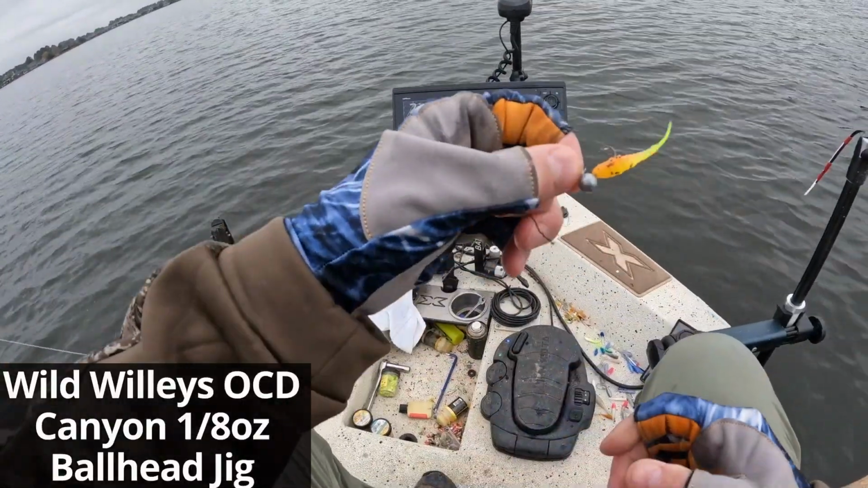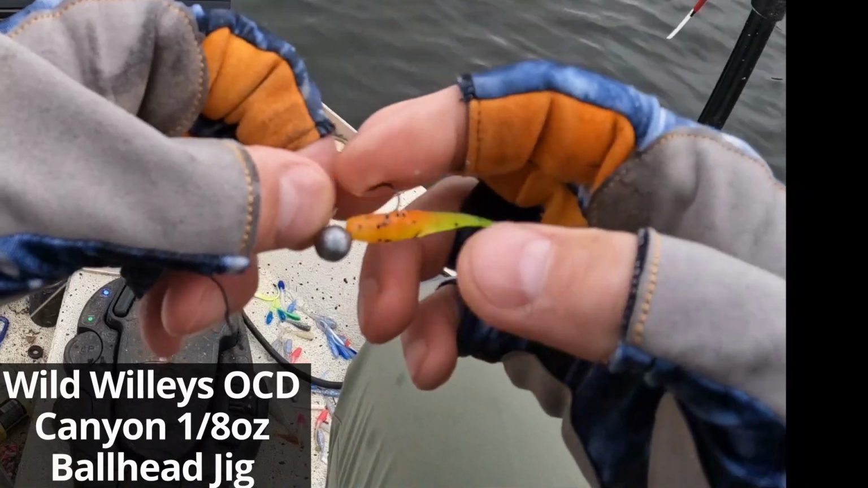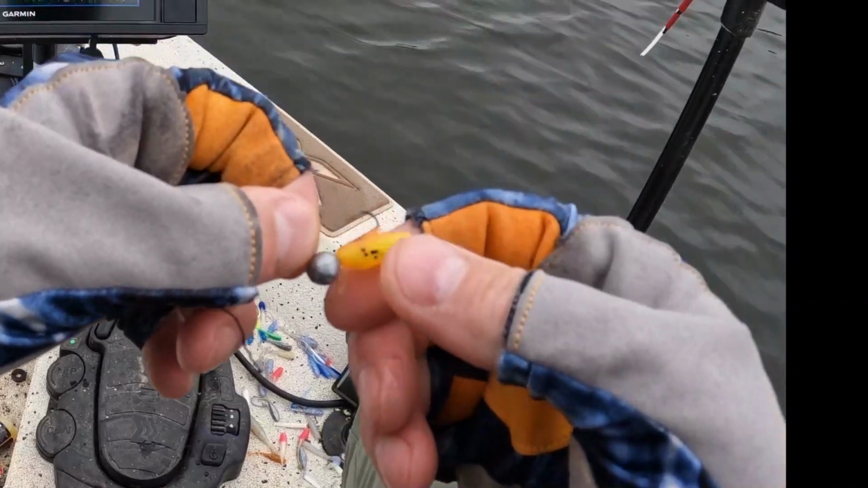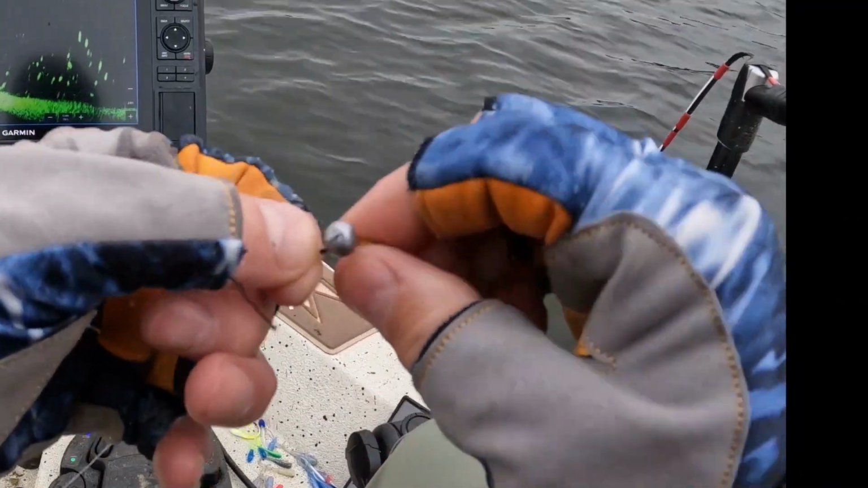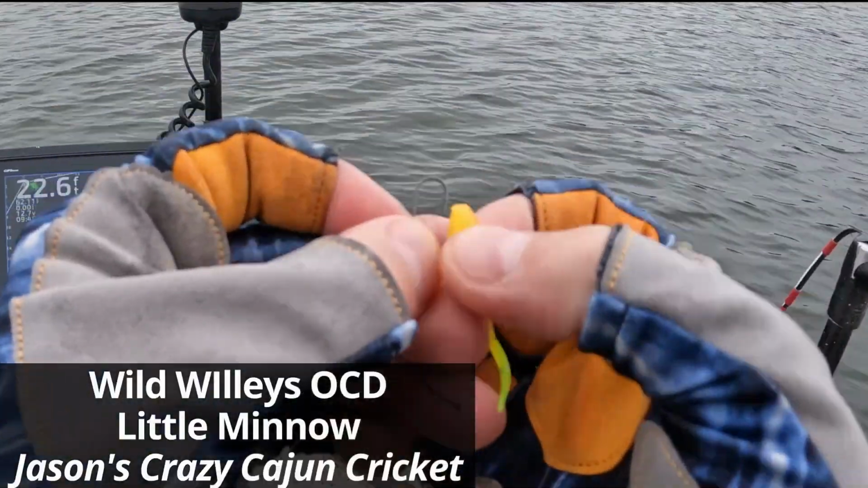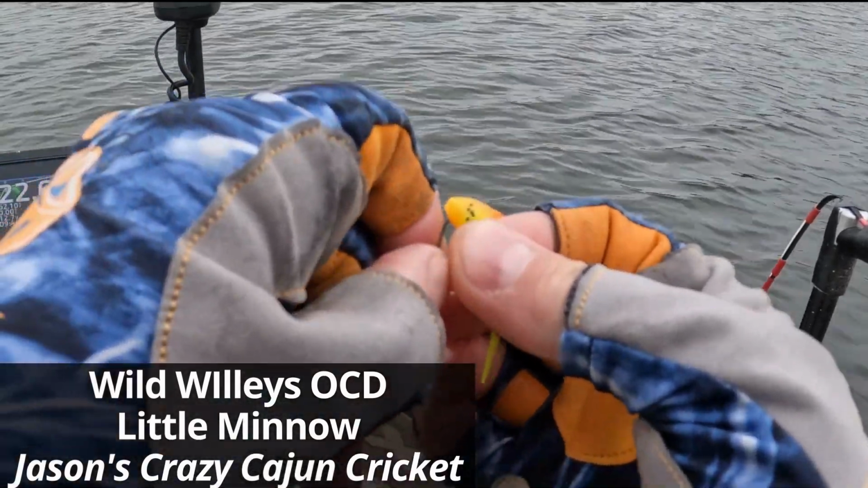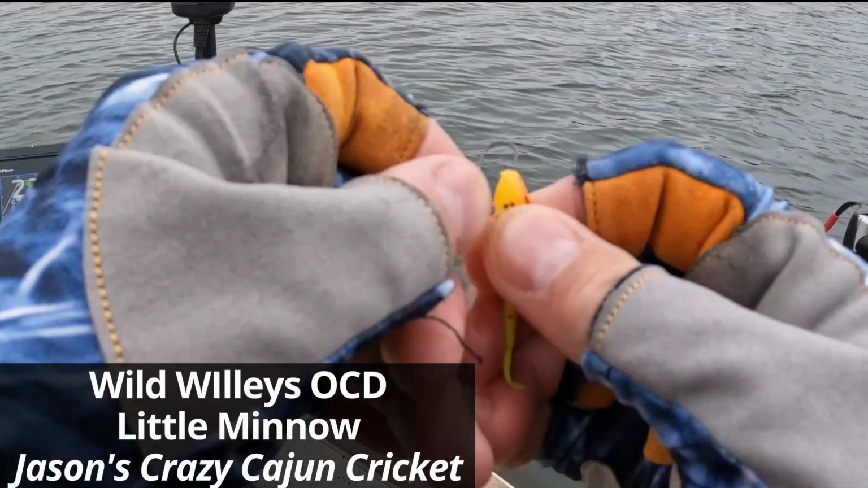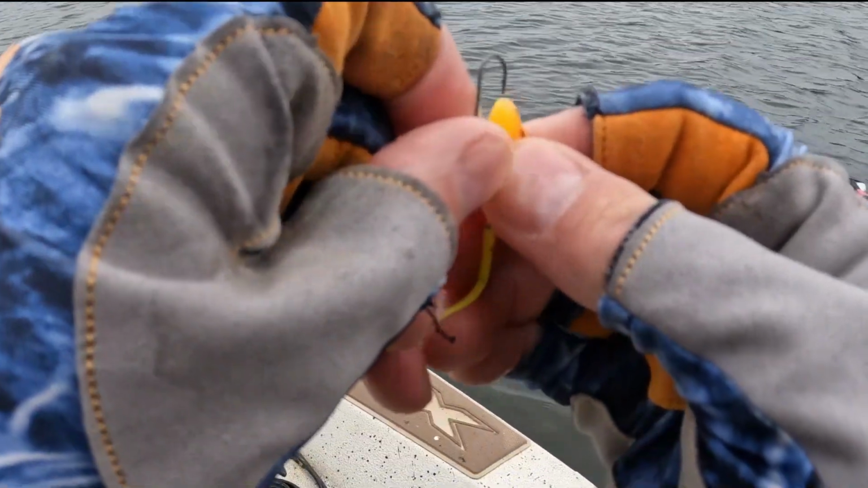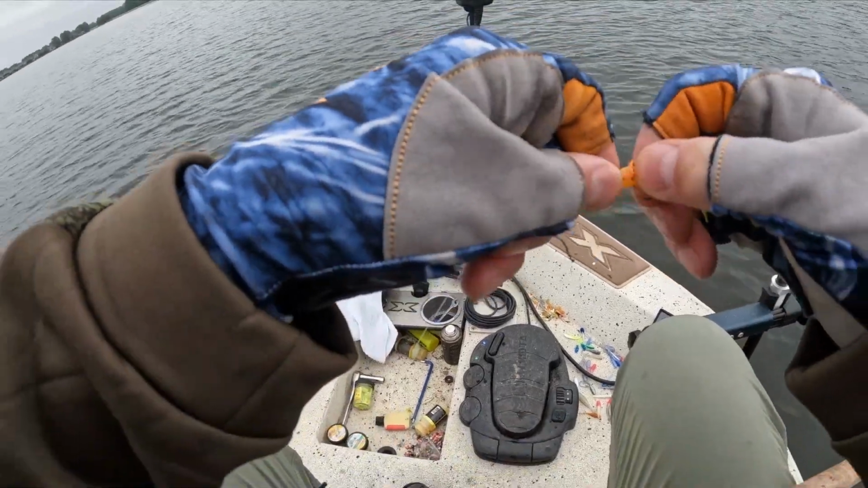These Canyon ball head jigs have a really small hook. I think it's number 6 or number 8. So it's really nice for finesse baits with a heavier weight. And this is the Cajun cricket. I can't remember the name of it, but I like the way it looks. I like this body style too. This plastic is really soft. I'm liking it.